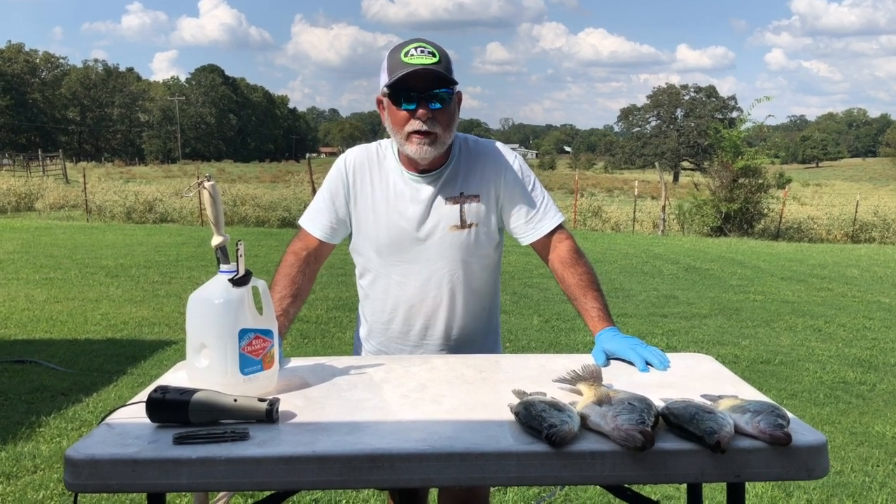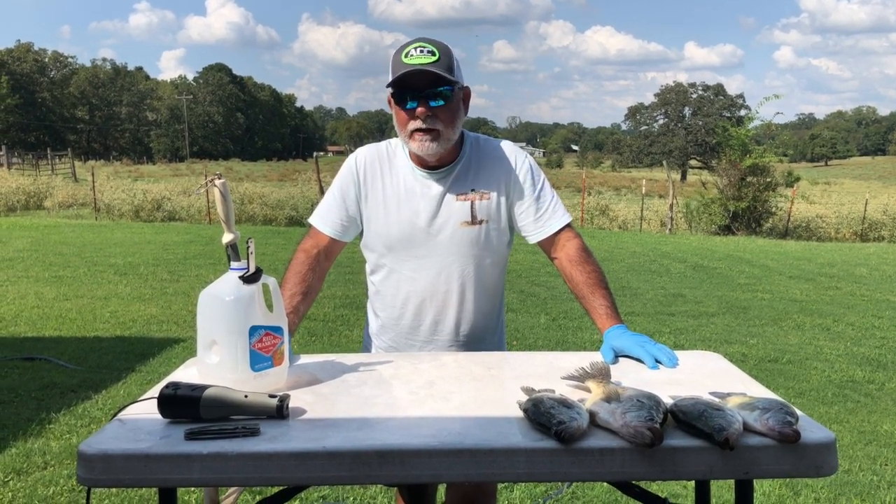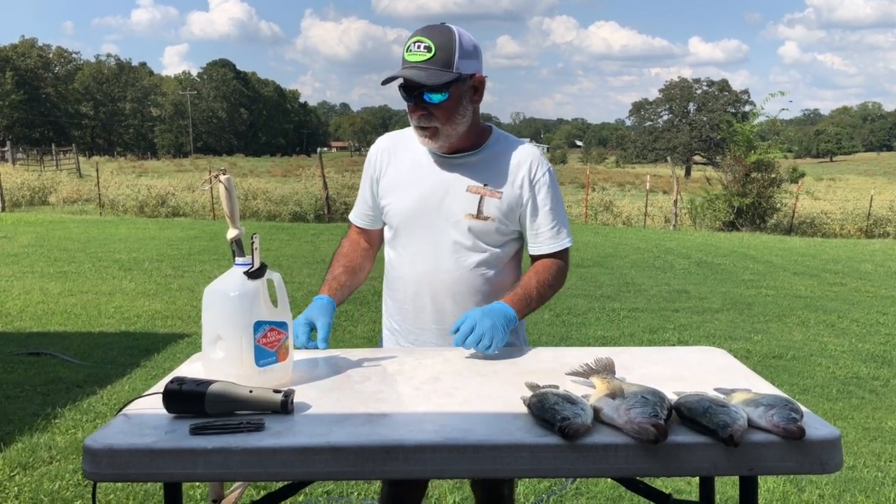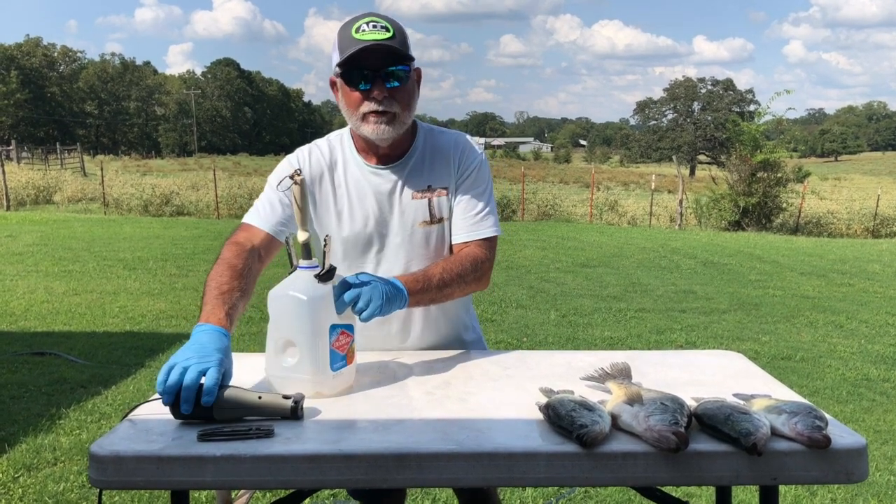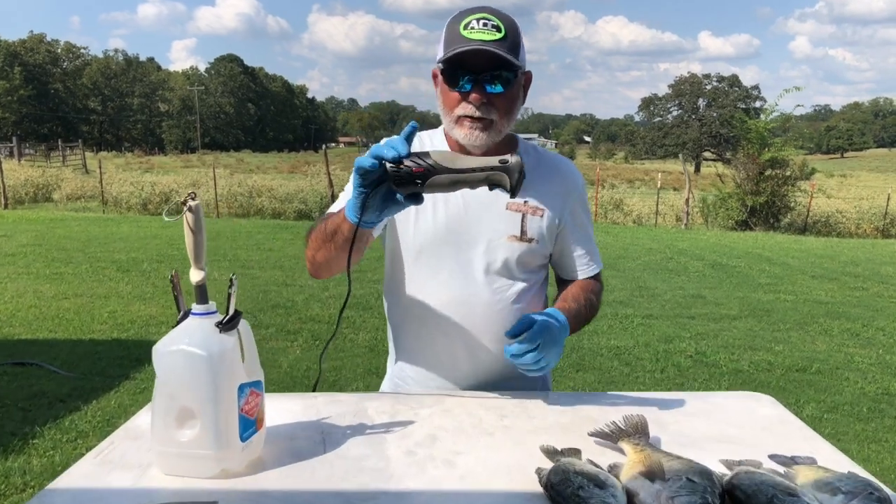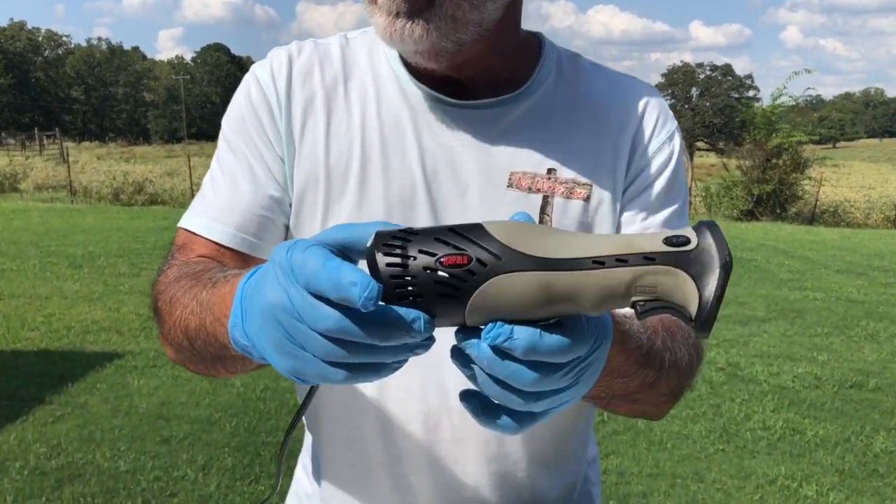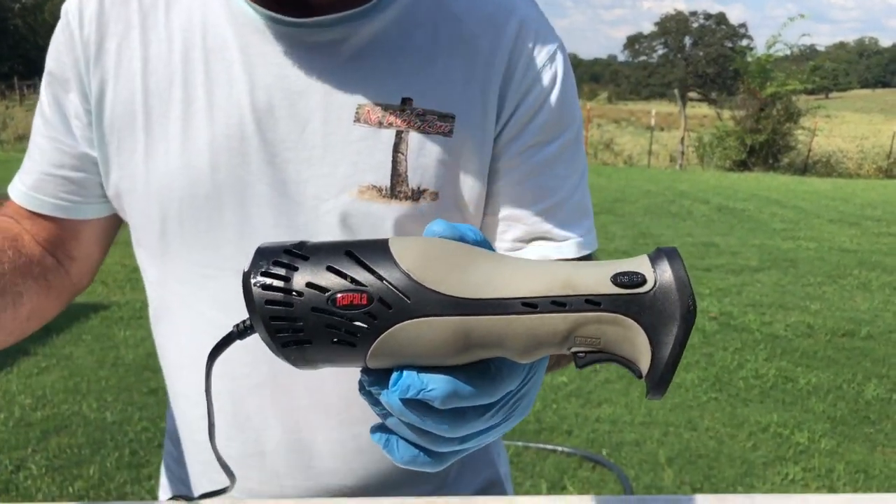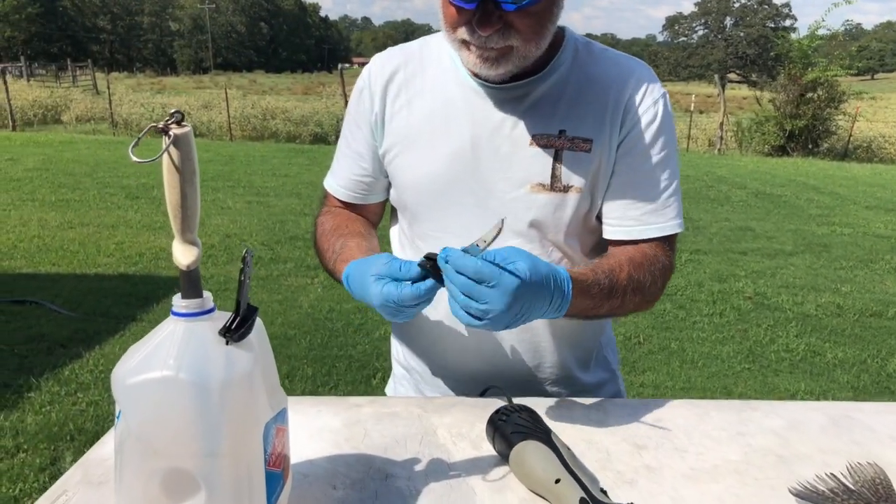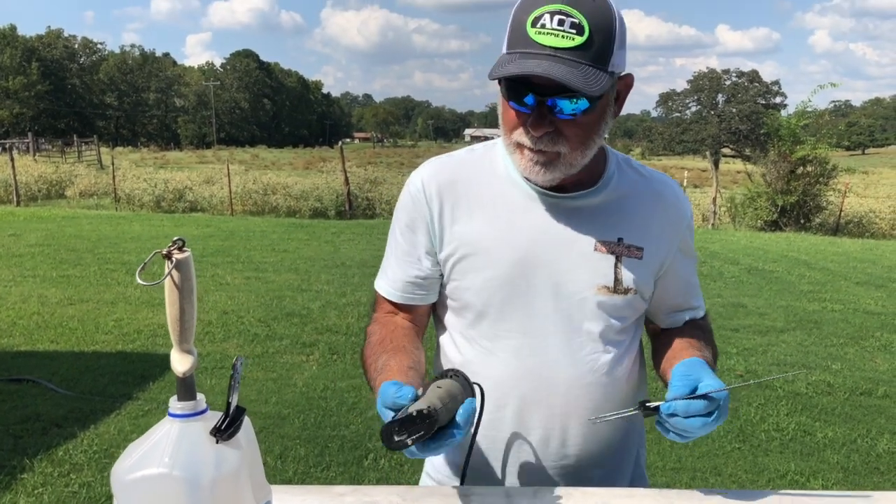Had 2 or 3 people ask me to do a catch, clean, and cook video. So that's what we're going to do. Real quick here, before I get started, I've also had people ask me what knife I use. This is a Rapala. Make sure it's a Rapala heavy duty. I bought it from Bass Pro.